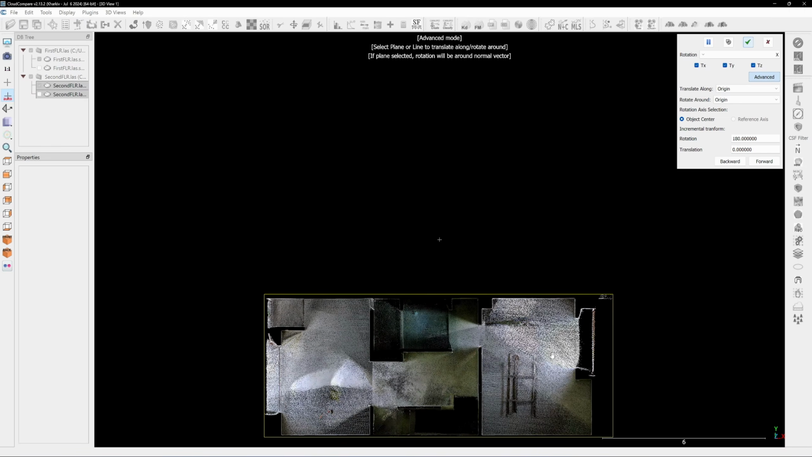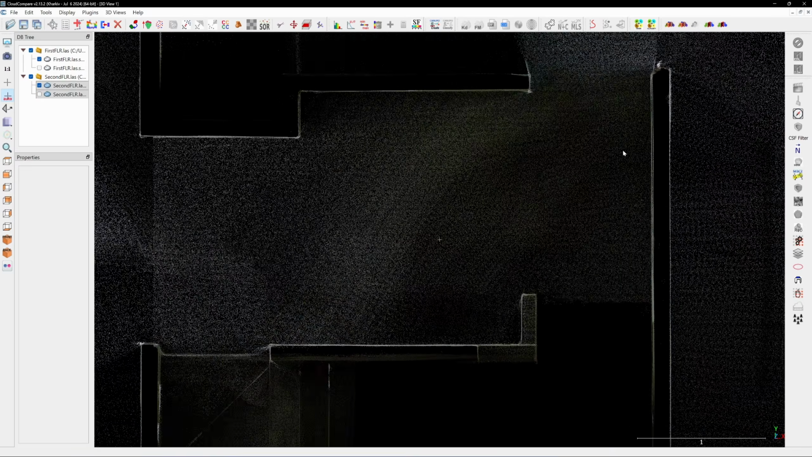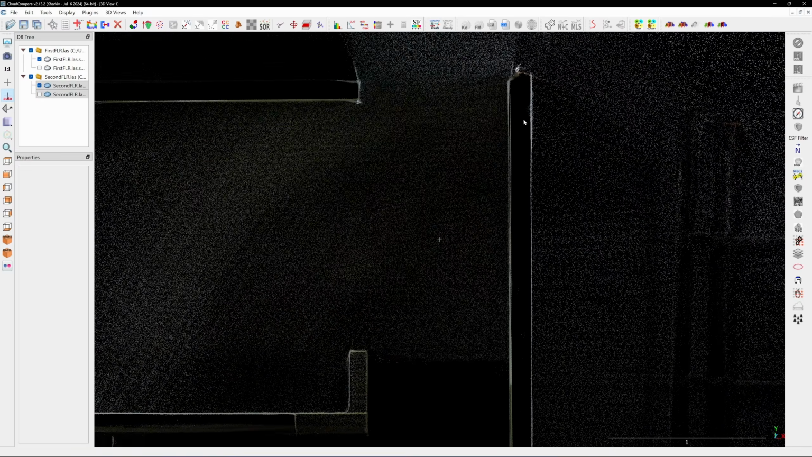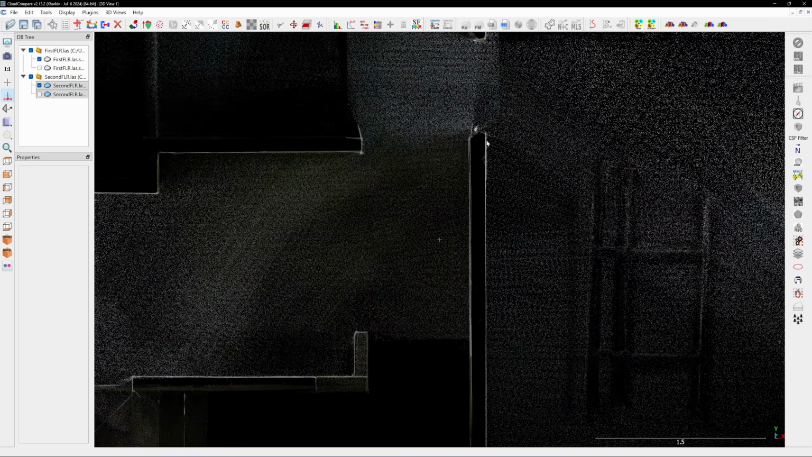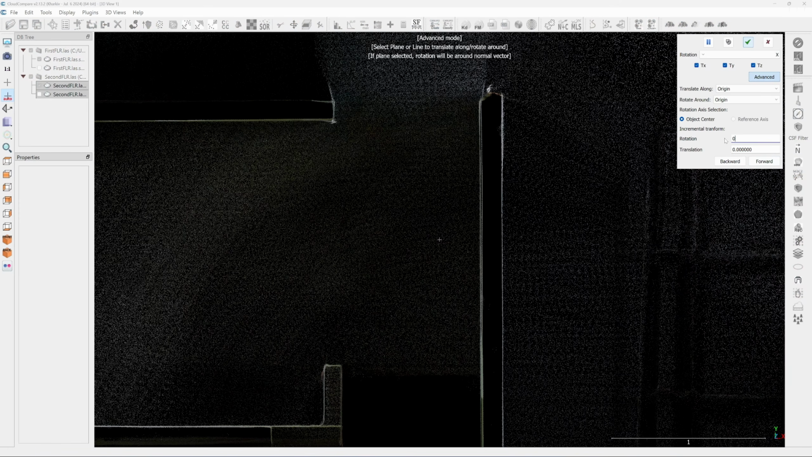I'll click on the check mark first. When zooming in, you will notice the wall lines don't match. I fine-tune the alignment using the Translate tool with the rotation value set to 0. I will translate along the x-axis while disabling Y and Z translation. In the translation box, I will set the increment to 0.01 meter, or 1 centimeter.